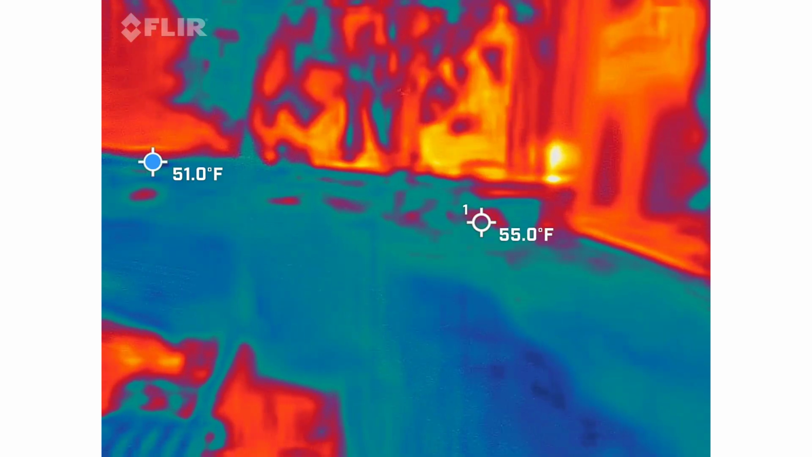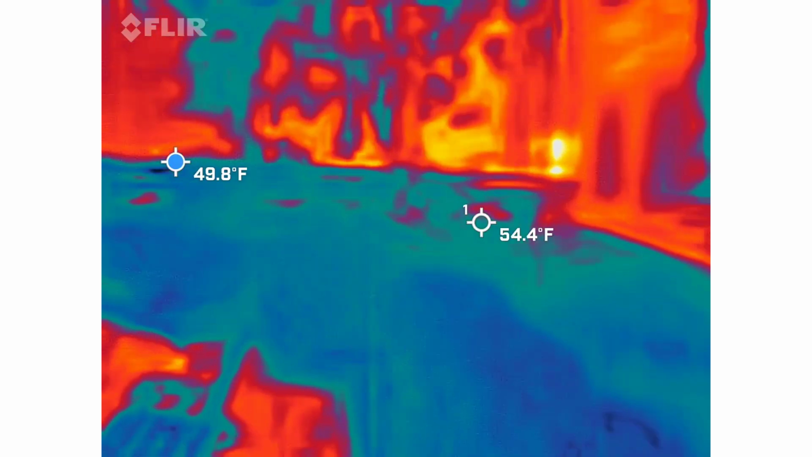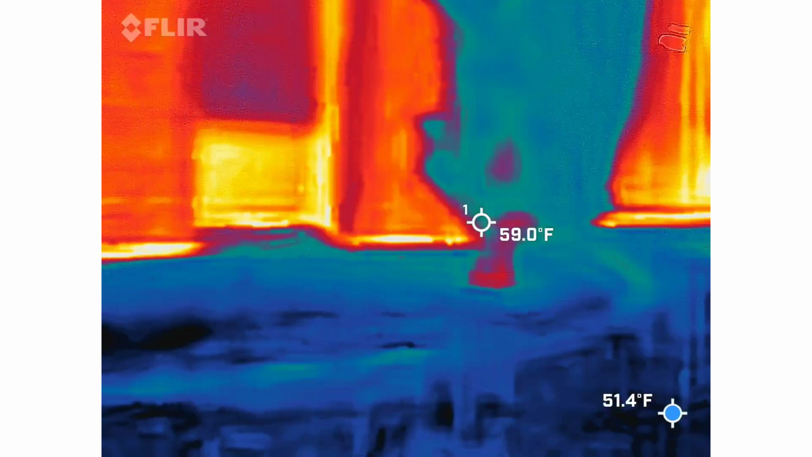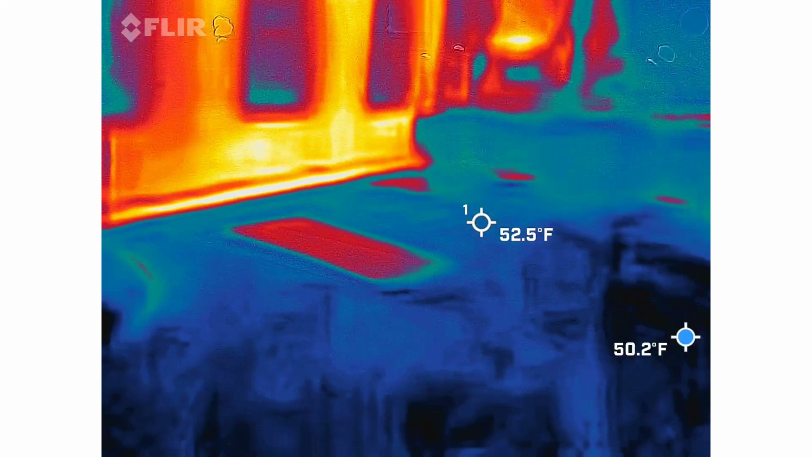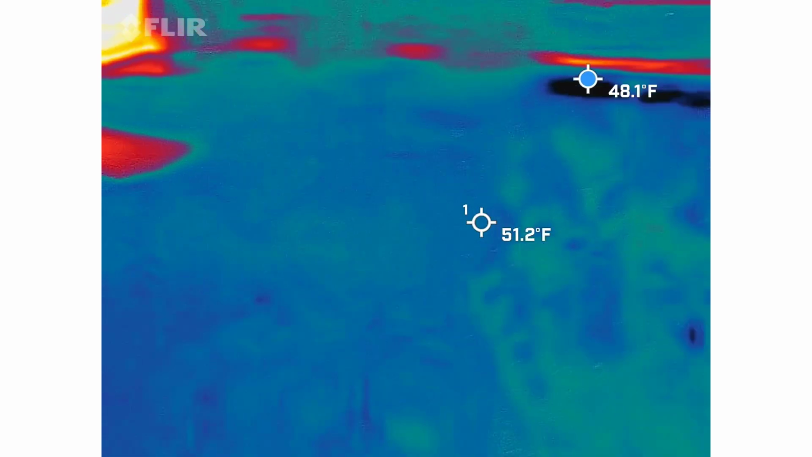That's interesting over there, that's for sure. From this end over here. Ooh, wind is kicking tonight, that is. All right, let's head over to our last stop. Okay.